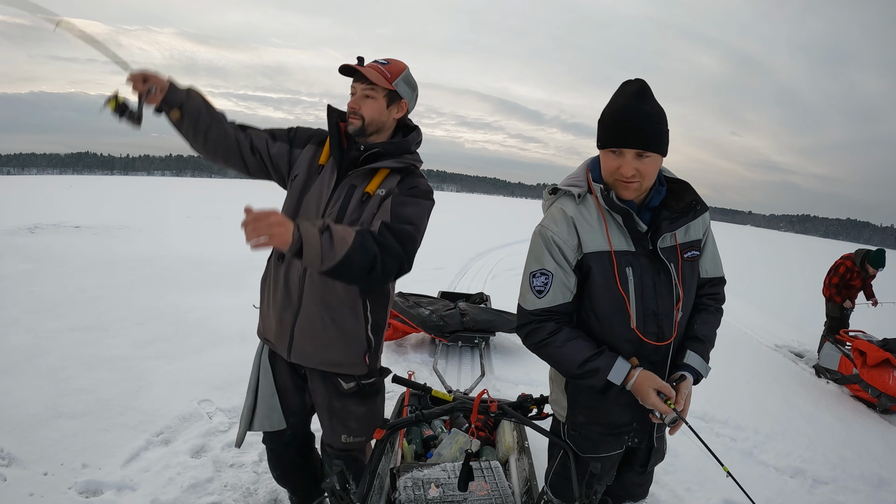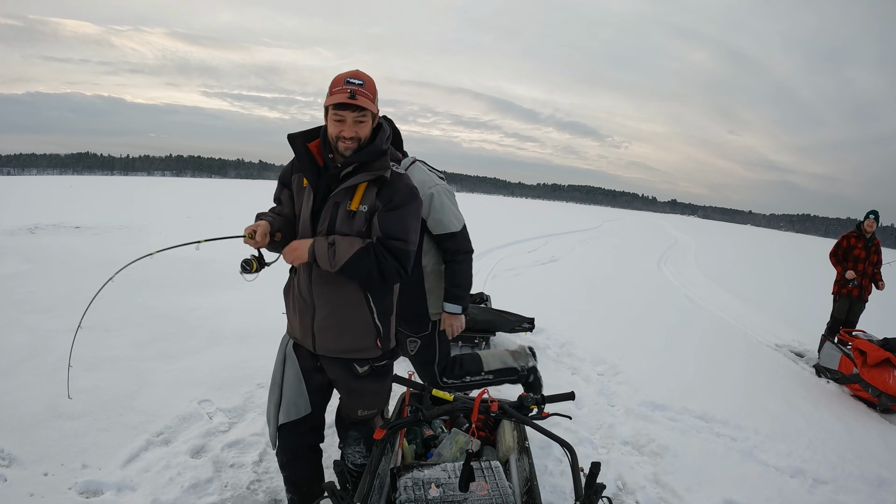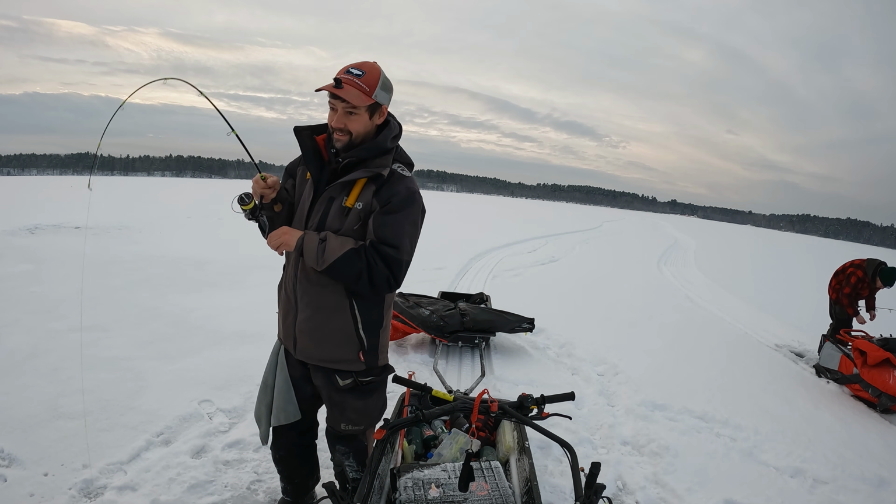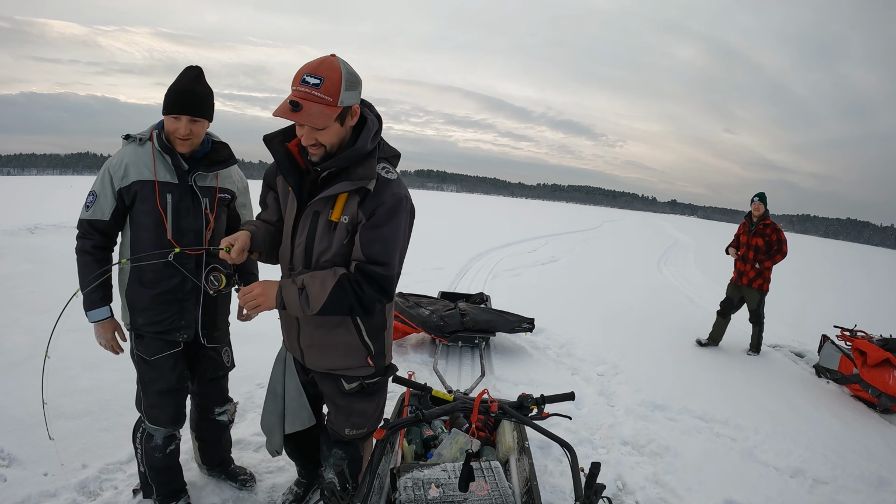That fish is gonna eat. Can you pull it? Yes, please. First fish of the day, folks. Up high. High flyer. Decent? Yeah. They're normally nice up high. Hell yeah, dude. That's a good fish.